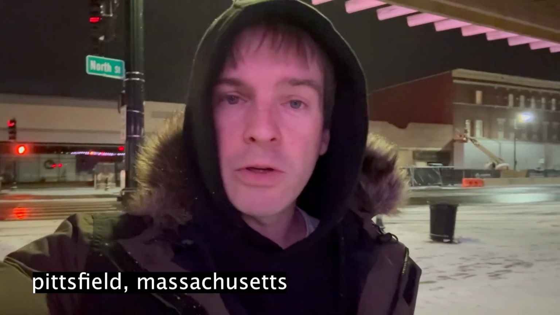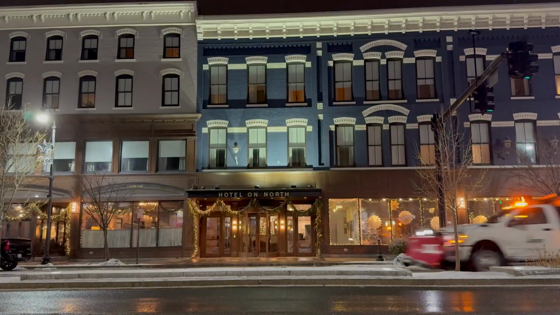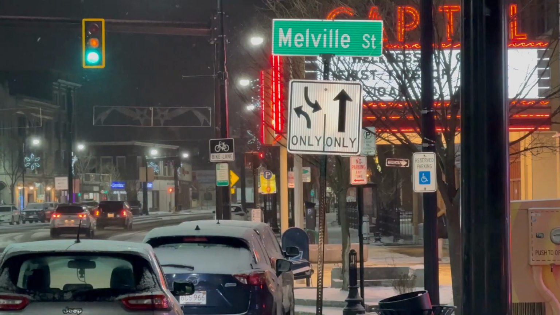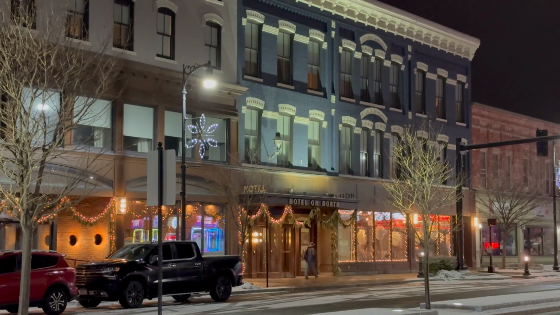I'm on downtown North Street in Pittsfield, right through the center of the city. It's a very pretty street, very pretty city. Pittsfield, don't get me wrong, it's got economic problems, but God, what a gorgeous city, geographically speaking. The Taconic Ridgeline right over here, the Berkshire Ridge right over there, a river runs through the center.